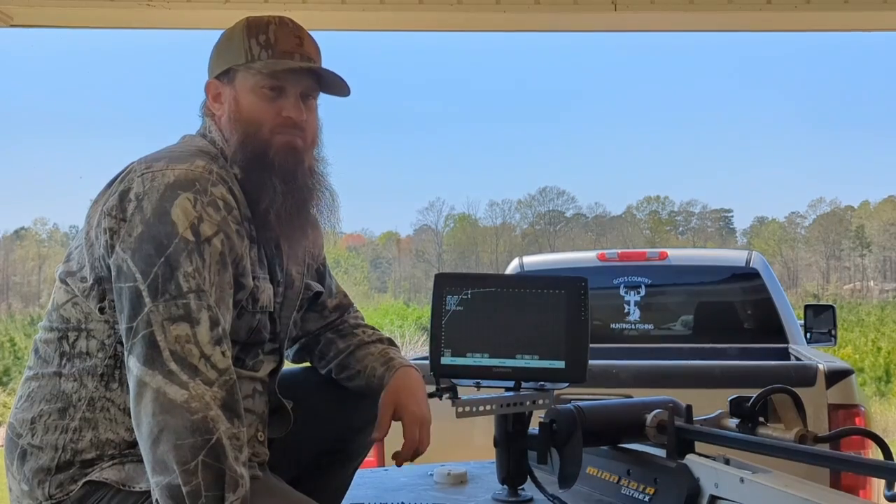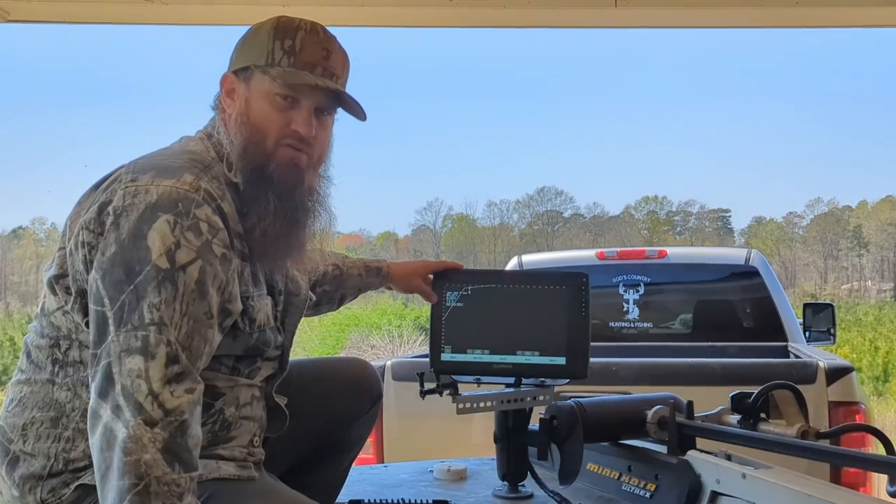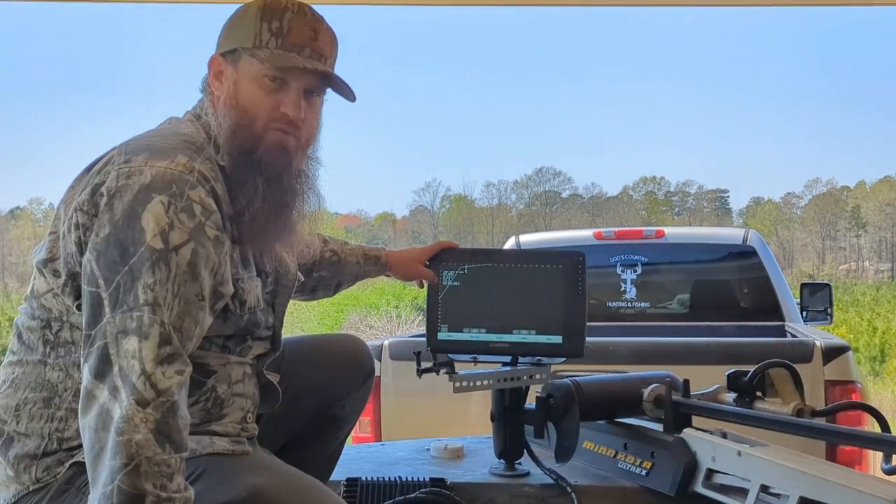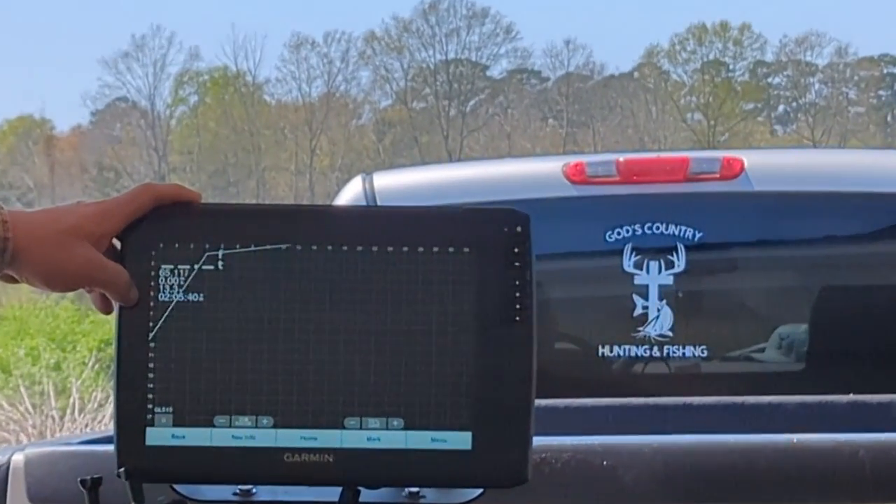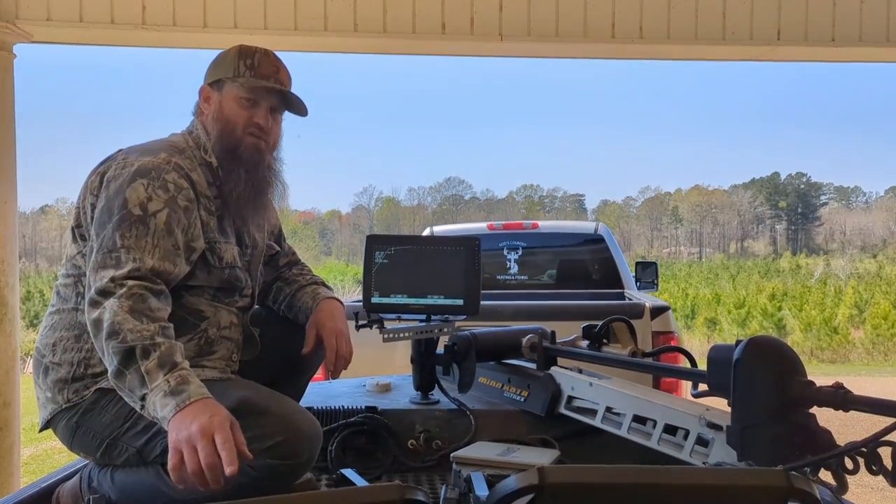Alright guys, we had to pull the boat out. It just got too windy on us. But we got back home. I have not hooked the charger up to that battery yet, but we're still showing 13.3 volts. The voltage never changed. It was 13.3, 13.2 the whole time we were fishing. And we also hooked up the aerator for the fish.